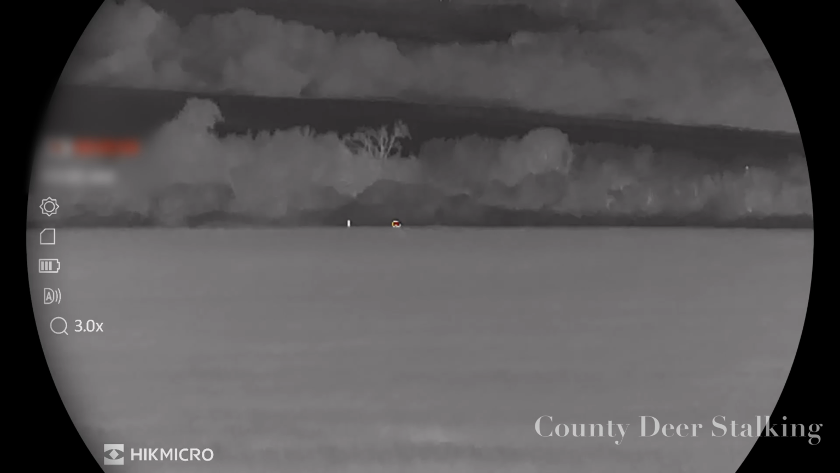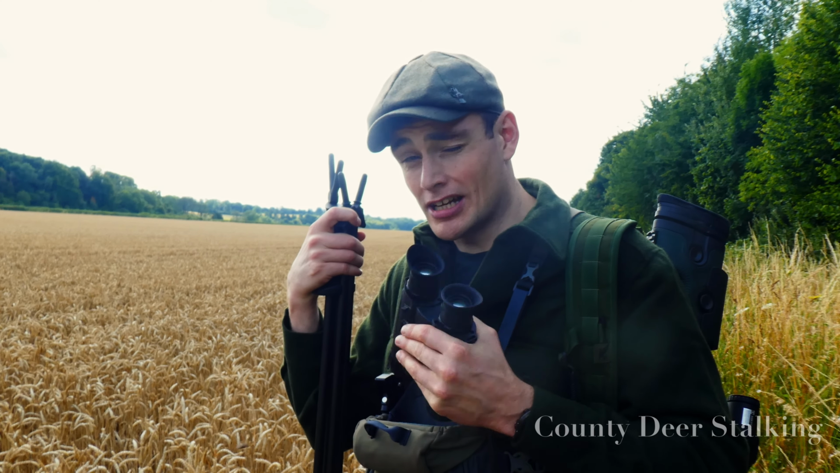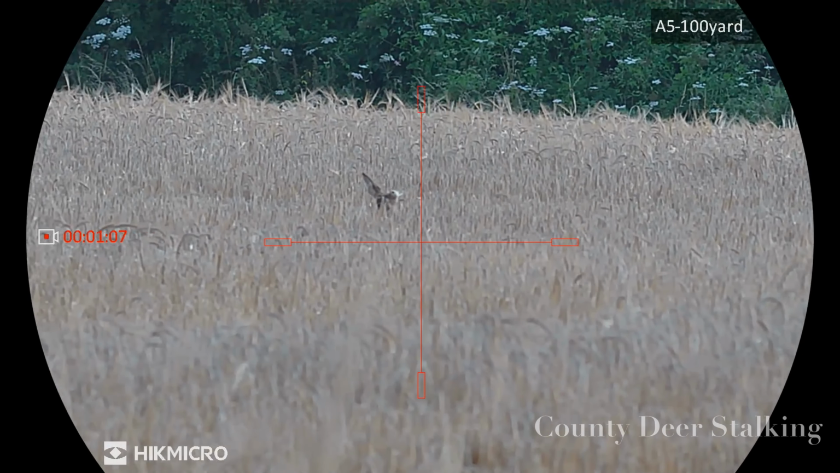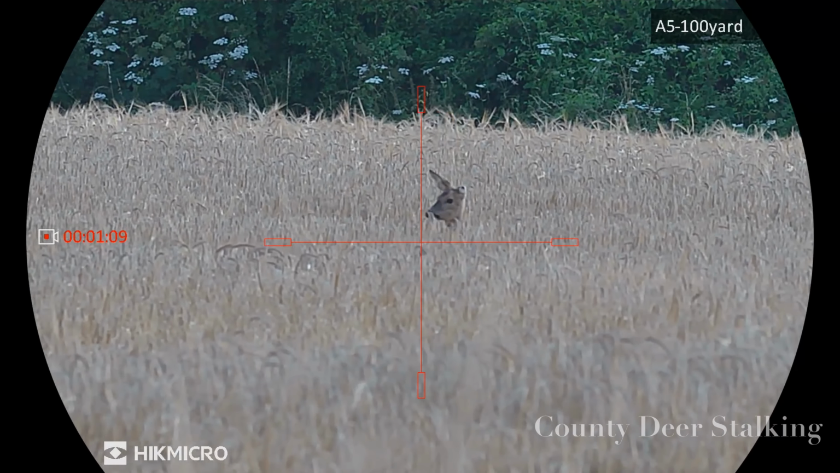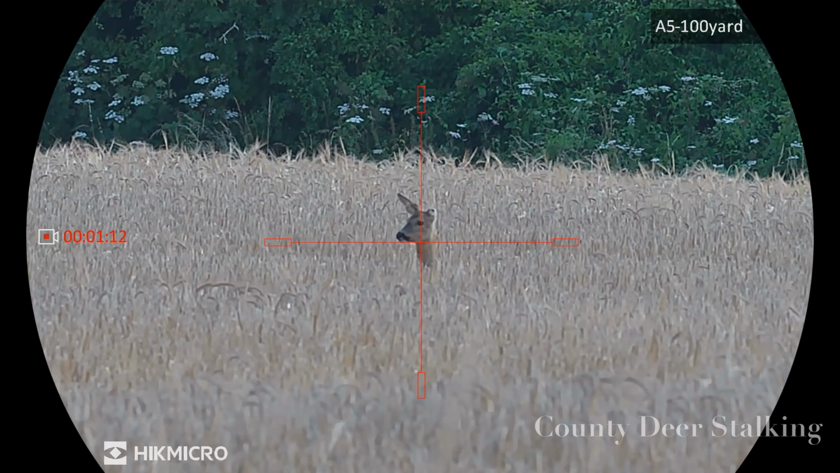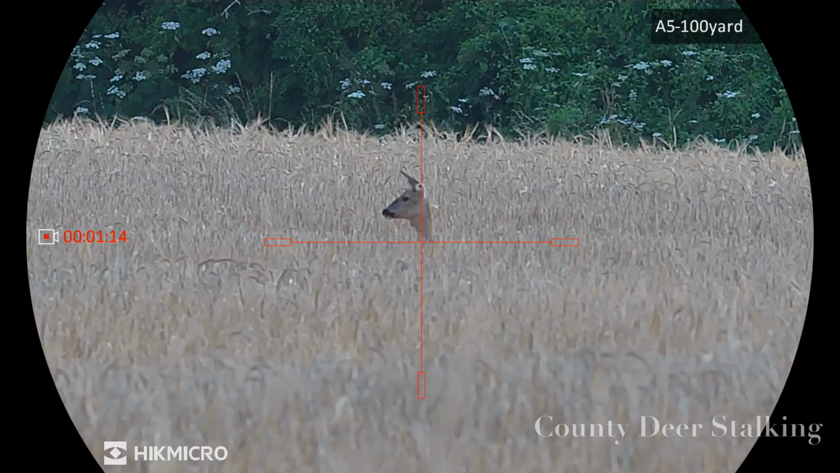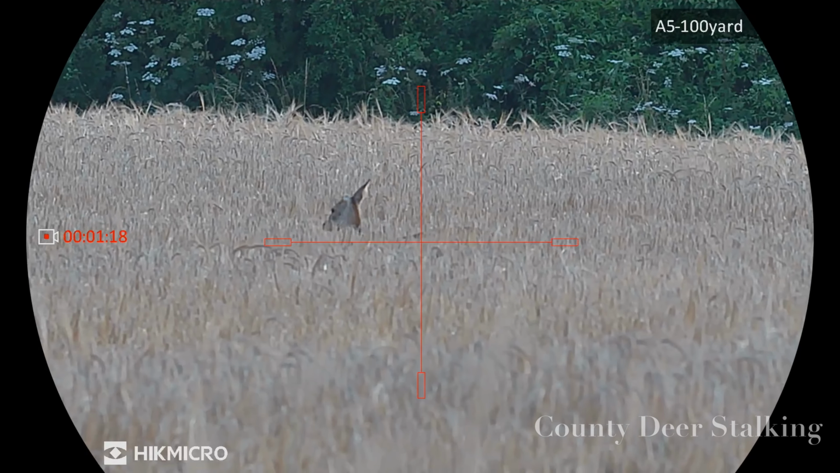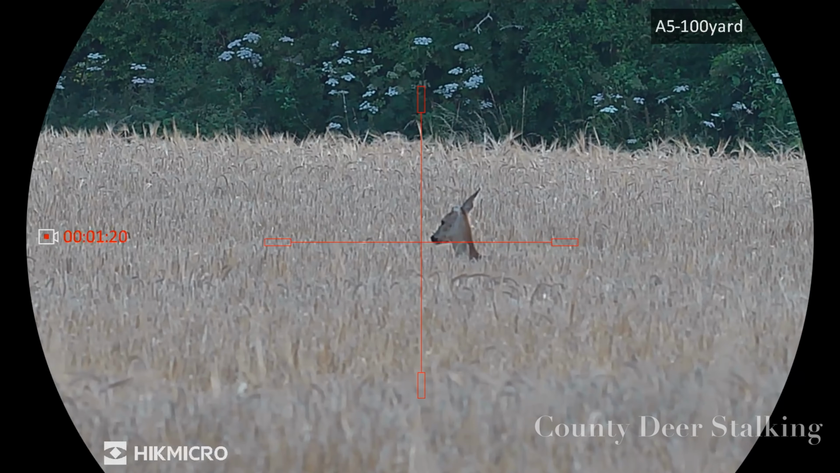So I've just come across this roe doe with a young one using the Habrok binoculars, and whilst getting some footage of her with the Alpex 4K, I noticed that she seems to only have one ear. Now, although this seems to be a superficial wound, as she is in good condition and behaving and feeding normally, I would be looking to cull her once she is in season and no longer has a dependent, to establish the cause of the injury or deformity she might have.